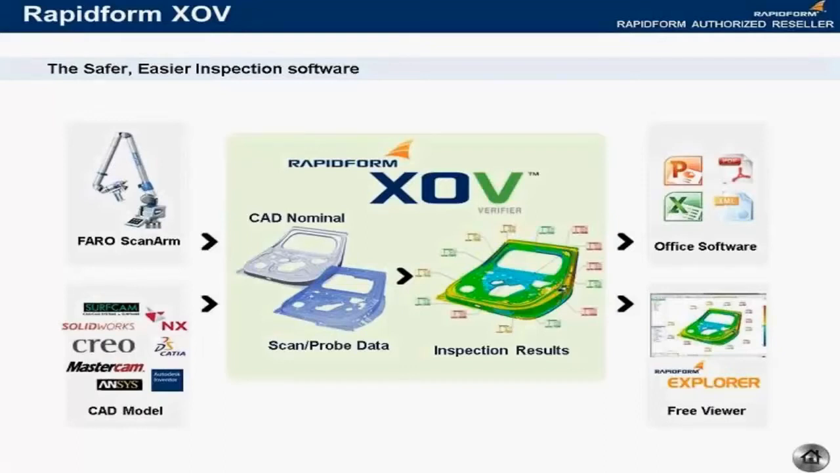You start with data from the ScanArm and data from your CAD software, and that can be virtually any CAD software via standard formats, and XOV can also open native formats from most of the major CAD players, including PTC Creo, NX, CATIA, and so forth. Once you open those 2 data sets inside of XOV, you have your nominal data and your measurement data from the scan or the probe.